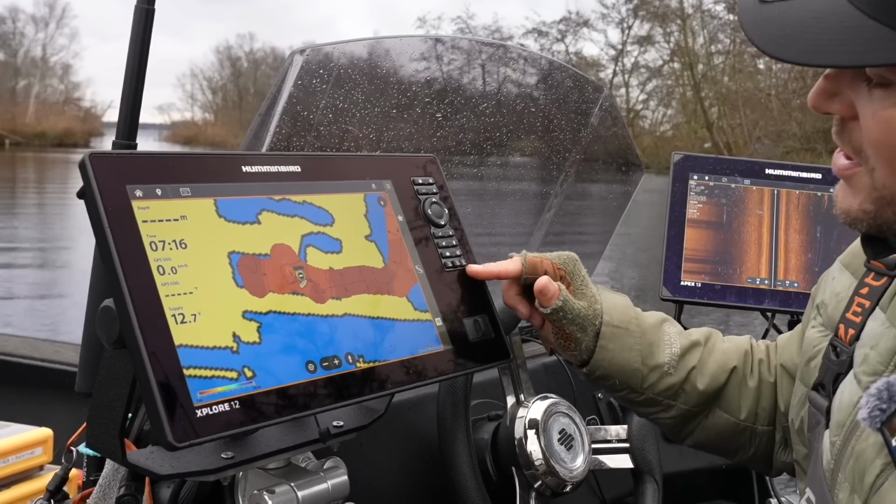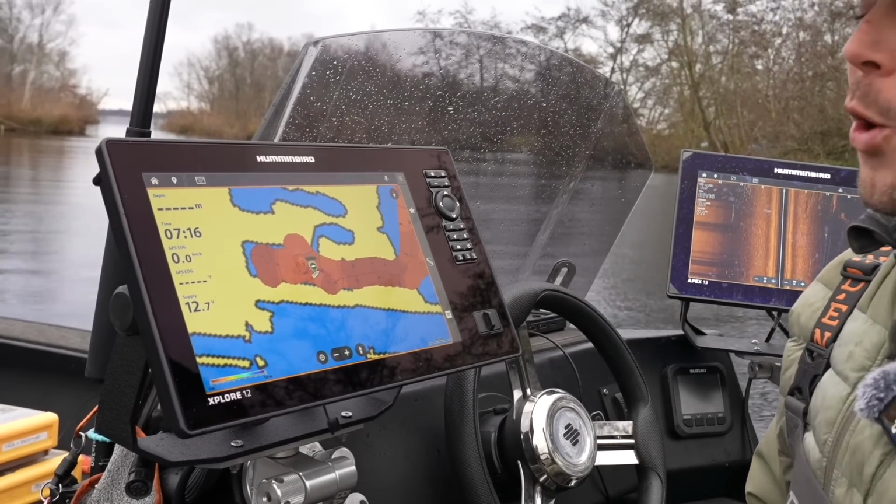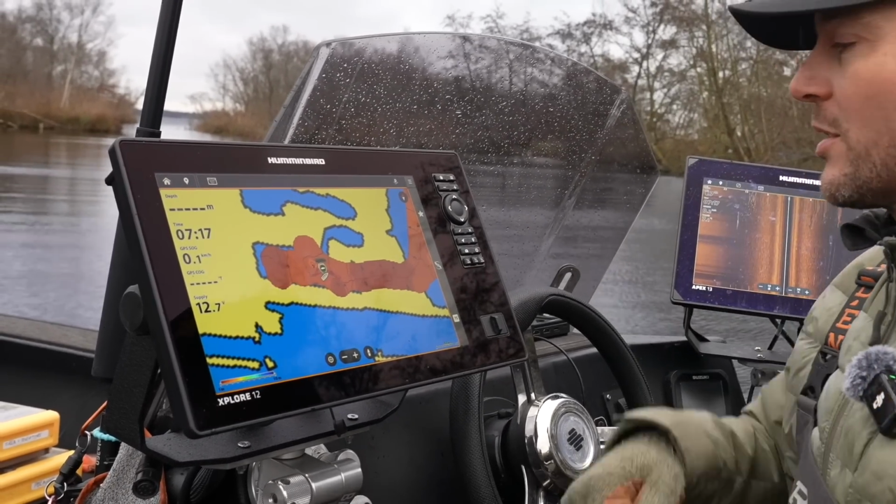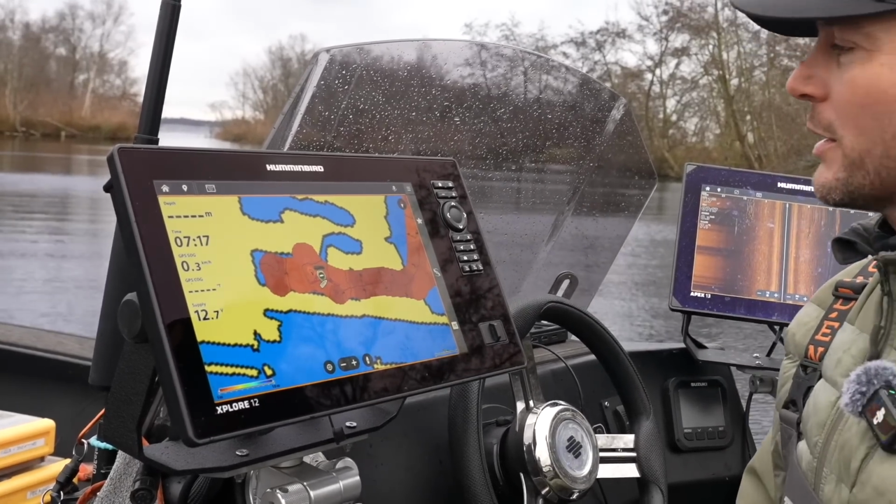You have your free customizable buttons. You can put your sonar pinging on and off. I haven't tested it yet, but you can switch on and off your auto chart, which is really, really nice. So if you're gonna drive full speed, switch it off. And when you arrive at the spots, switch it on with one of these customizable buttons.